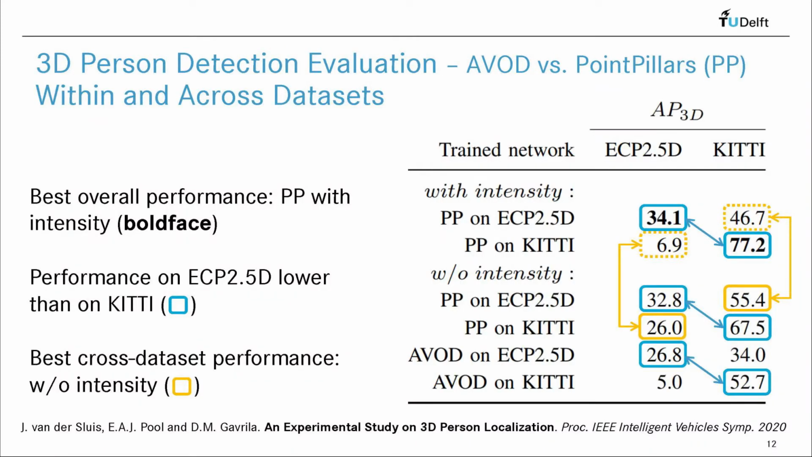Whereas previous slides dealt with person 2.5D localization for monocular video, we now discuss the outcome of an experimental study on 3D person localization, meaning estimation of full 3D bounding box, center location, and box extents. We are comparing two methods, PointPillars, which uses LiDAR data, and AVOD, which uses both LiDAR and monocular vision data. Further, we are looking at two datasets, the KITTI and the ECP dataset. This is a busy table, so let me guide you through it.